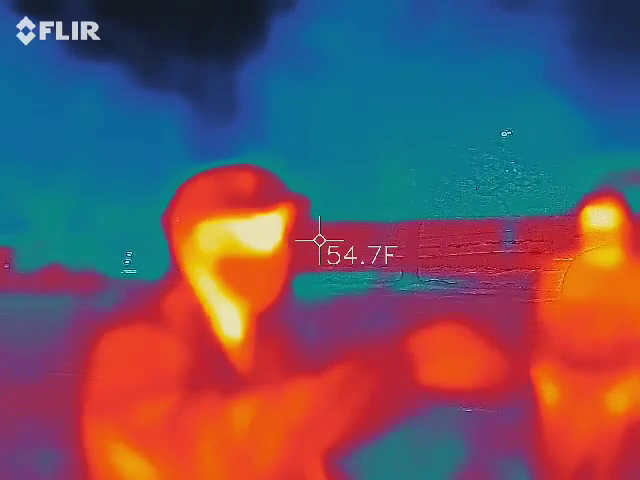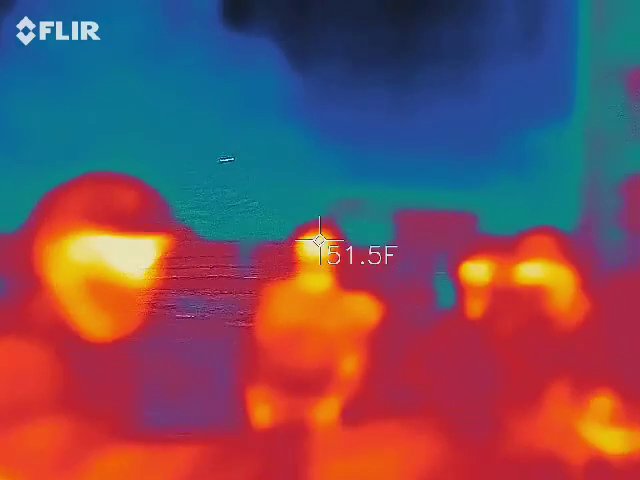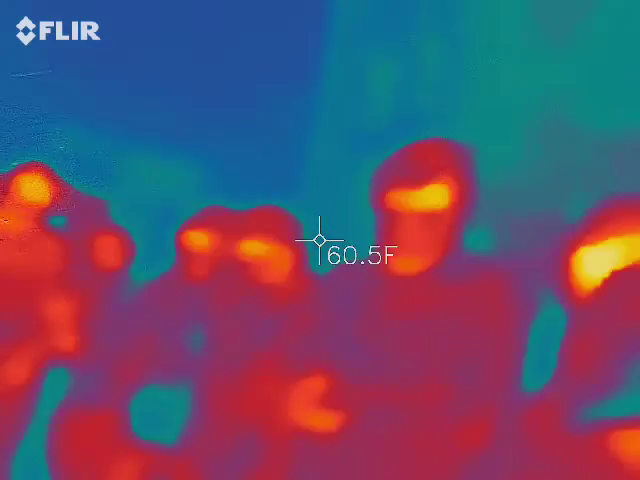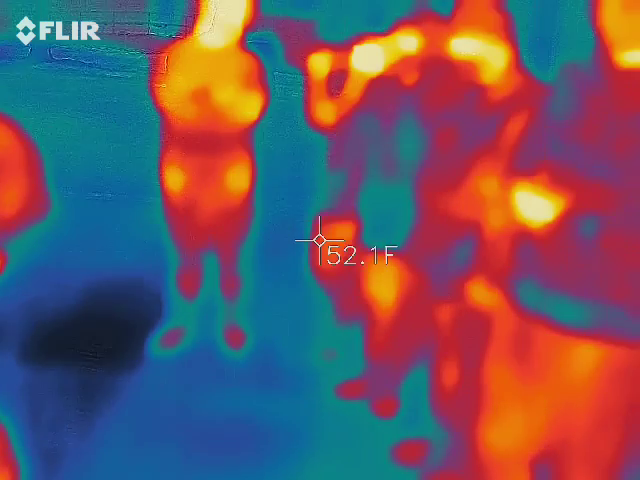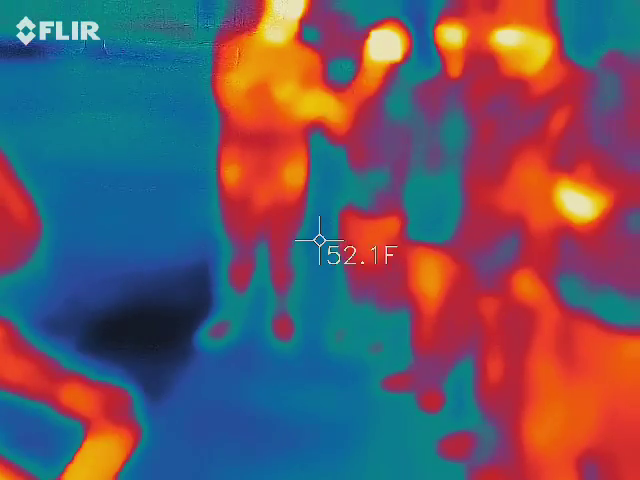Okay, 2 buttons, on and off, and then the big button to actually take the picture. All right, now put your hand over the ball this way. Get a picture of the boarding shoe.